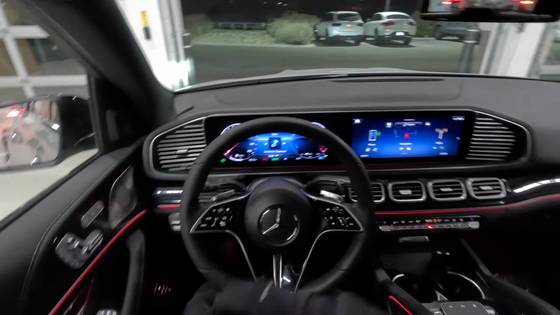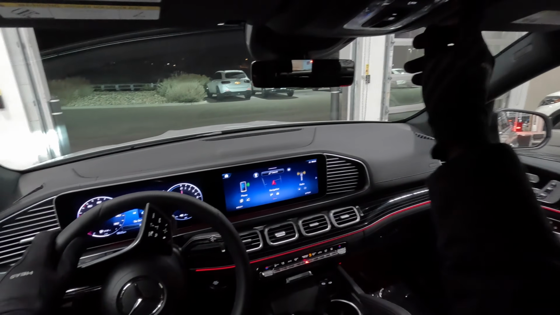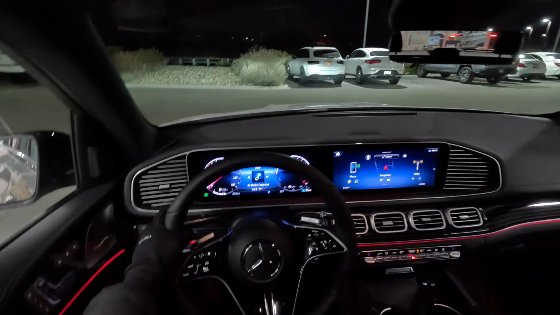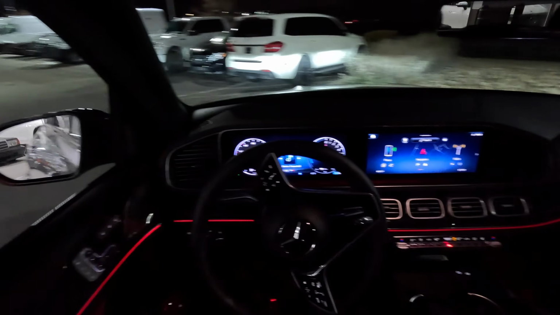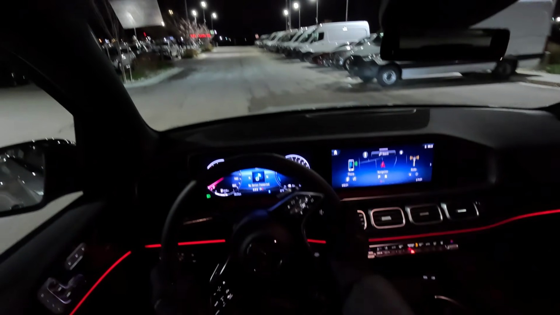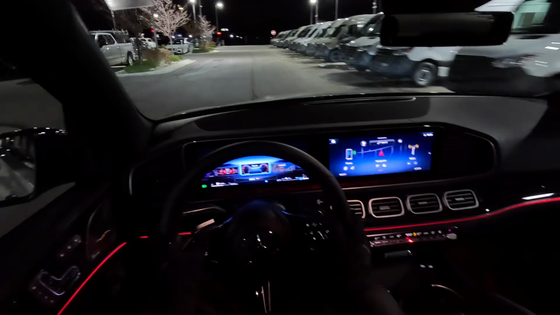Because it's a hybrid, you can barely tell the engine is on, but it's on. Now the engine is fully on.